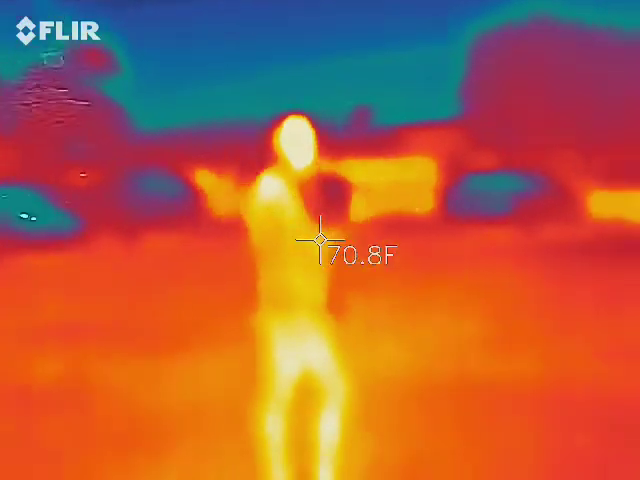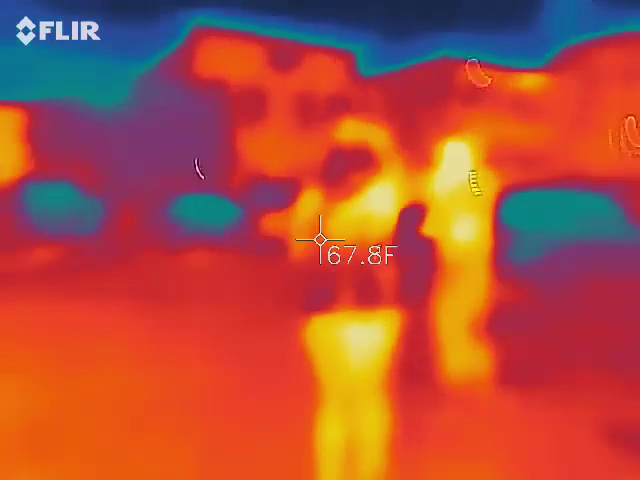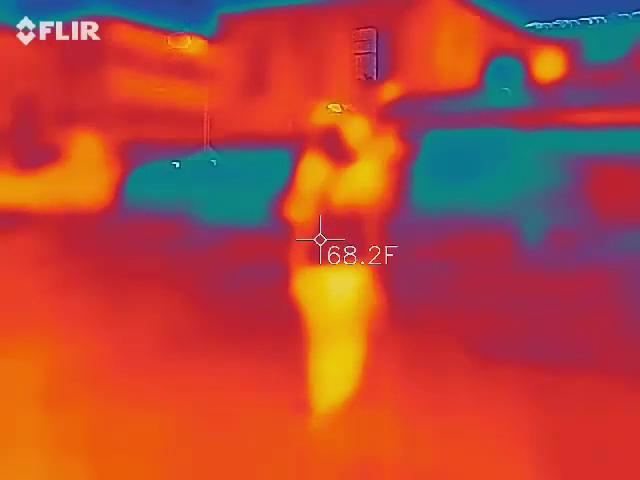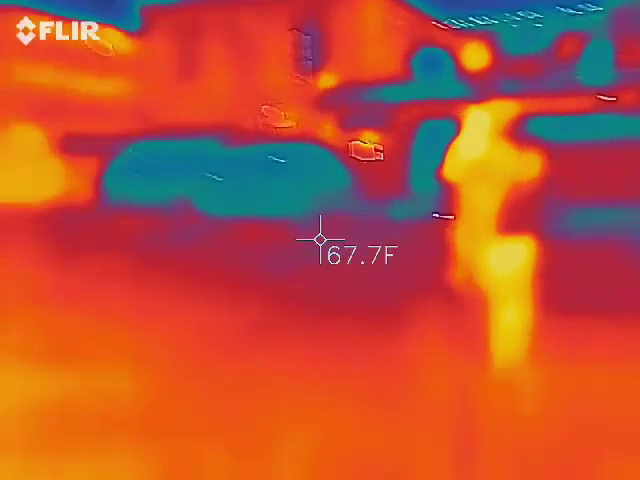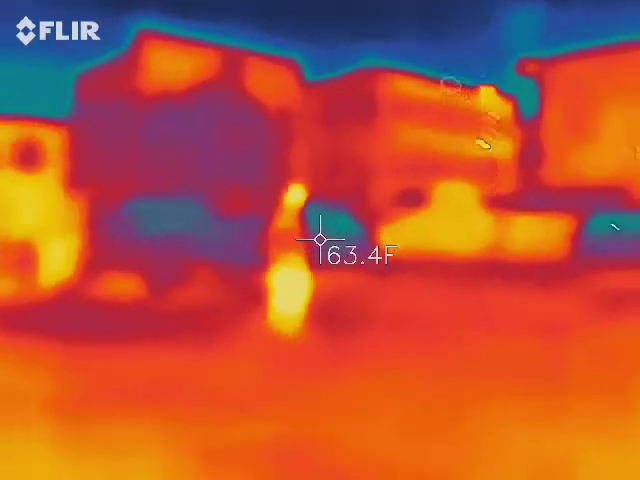Was the house sold? No, that's weird. To my knowledge, it was still in the family. They flooded it.